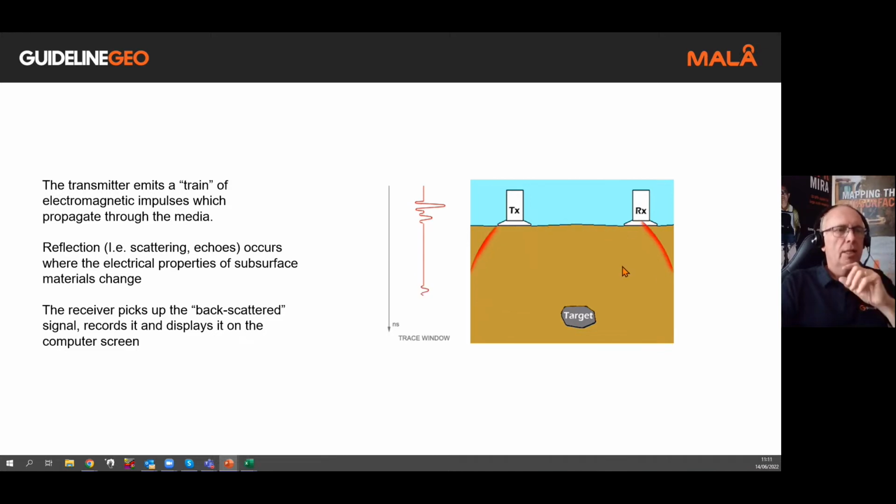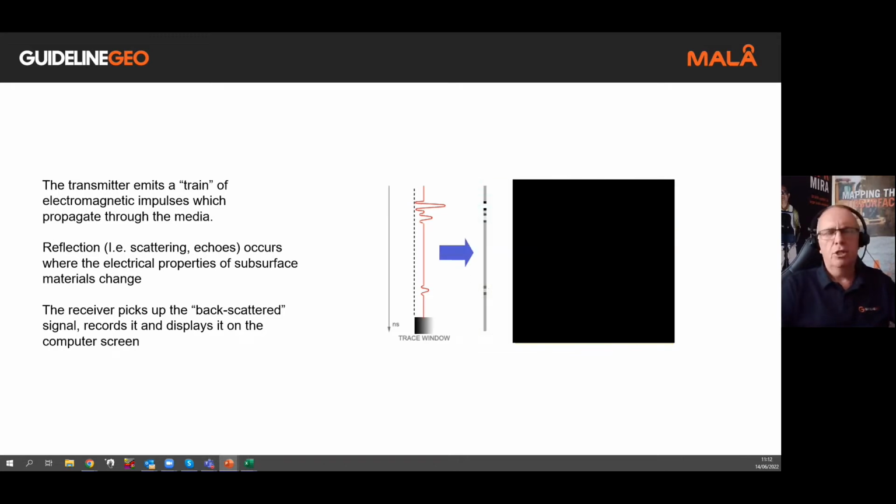But then eventually that signal will be reflected back to the surface and we get a response on the receiving antenna, and we get a small kick on the trace that you can see just there on the left hand side. So this is one single measurement of a signal into the ground, recorded at the receiving antenna. We're going to convert that into an image, typically a grayscale plot image.